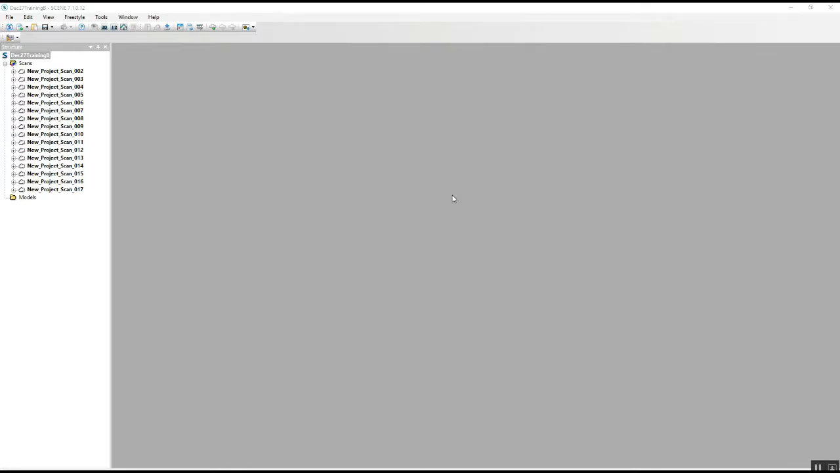We're going to register an indoor scanning project today and go through a few scans and do some cleaning up, getting rid of some things that we don't want in the scans and doing some simple measurements in 2D and 3D. So right here we've got a project with, say, 15 different scans in it.